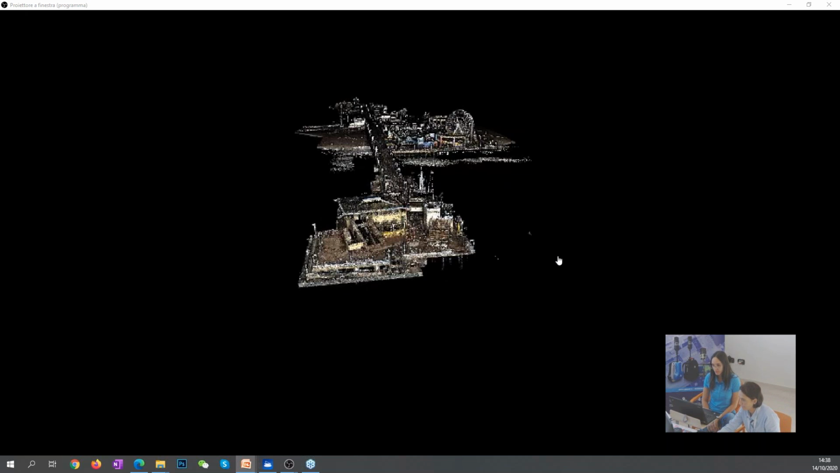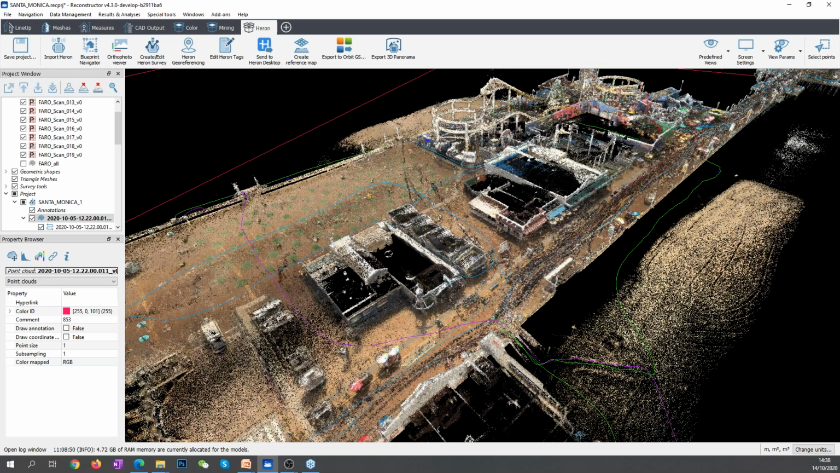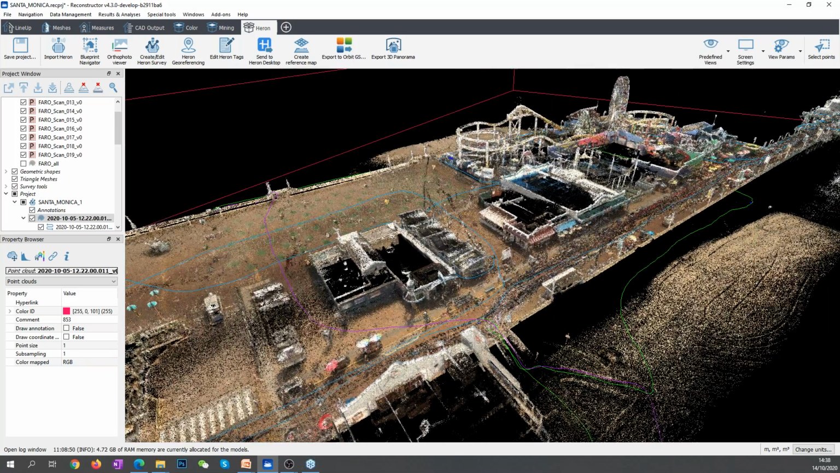And before leaving, oh, sorry. Let me see if I can share my Reconstructor. Yes, okay. Before leaving for a Q&A session, I'd like to show you a fantastic project that I really hope will delight you as it has delighted us. I'd like first of all to thank Faro for having provided this data. This is the Santa Monica Pier.